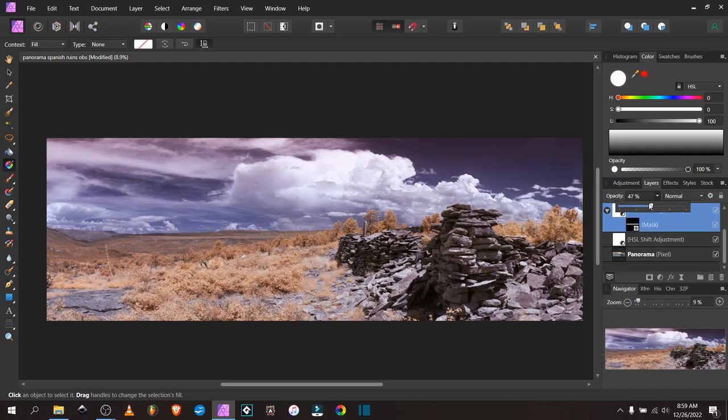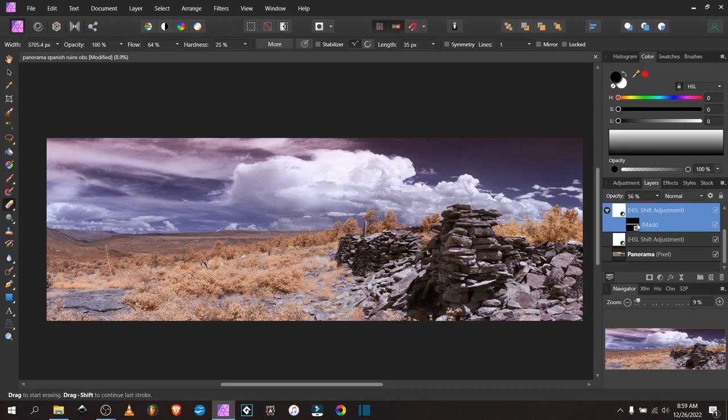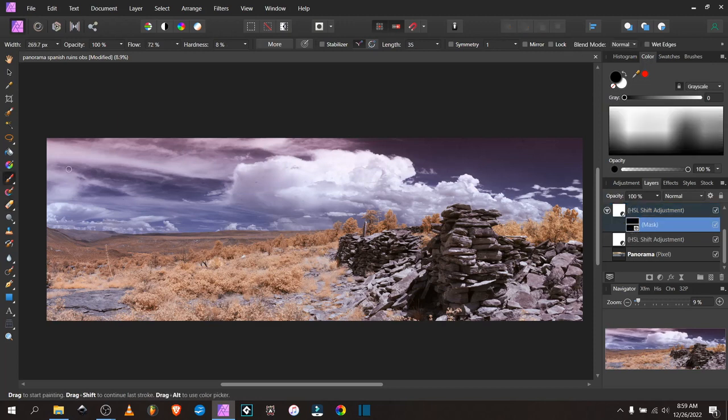With that done, I'm going to try to get the gradient in the sky to blend in a little bit better. I'm going to erase the part over the cloud so it's not so obvious where it should be white but more deep in the sky. So I'm just going to erase that part of the gradient by painting it black. Actually, I think I'm going to go over it with gray so it has a little bit of the effect showing through to blend better.